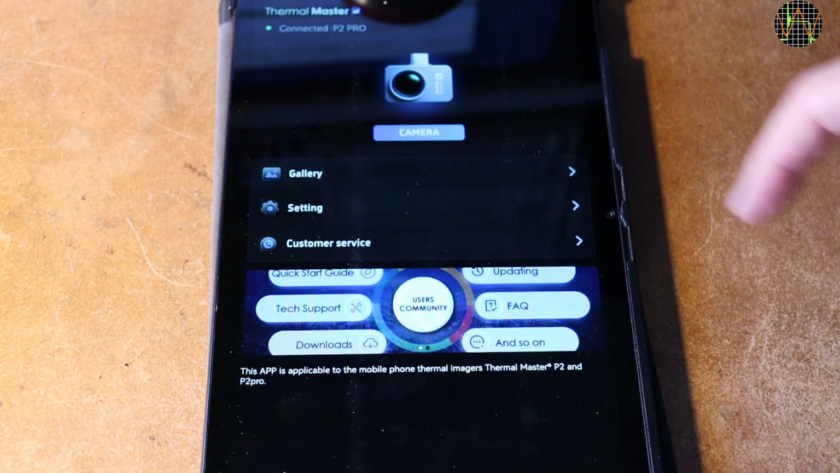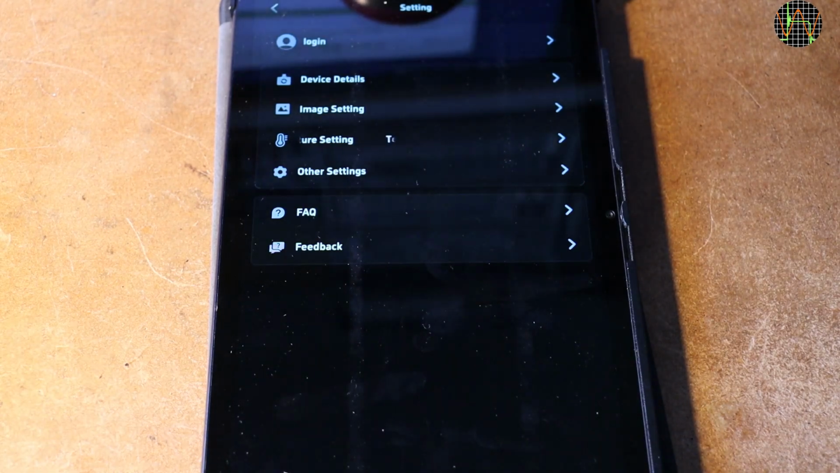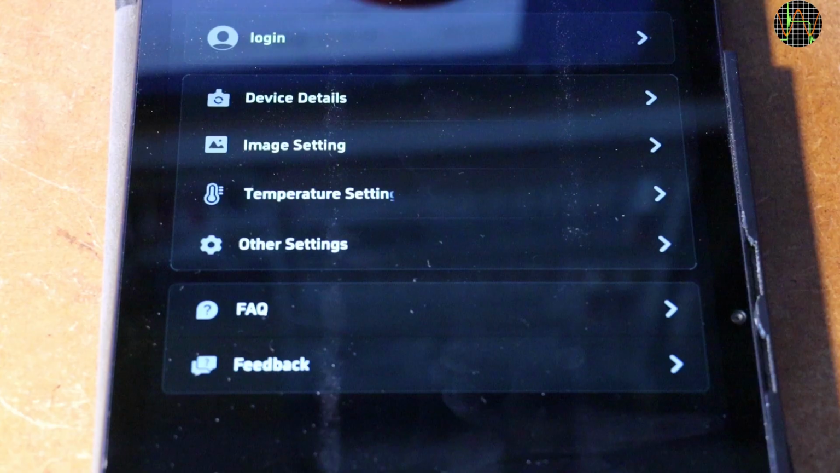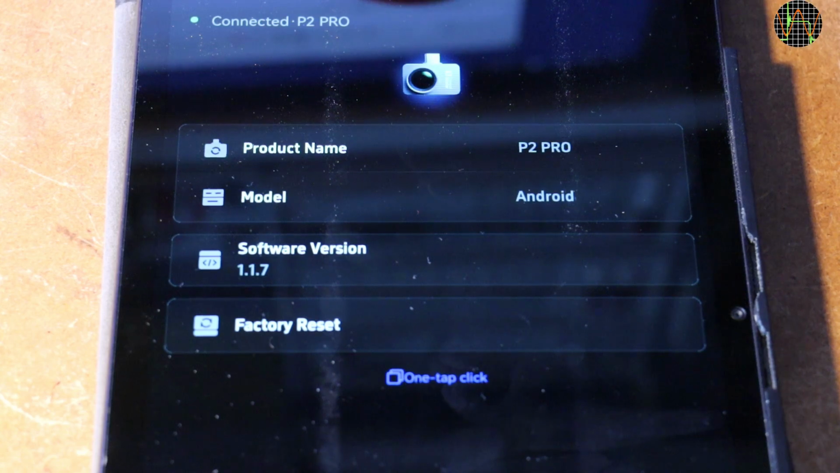Note that you have to be out of the camera part of the app and get back to the startup screen to reach settings. This is rather unfortunate, as I will explain in a moment. Touching the settings brings up a set of additional menus. Device Details provides just some basic info and allows a factory reset.